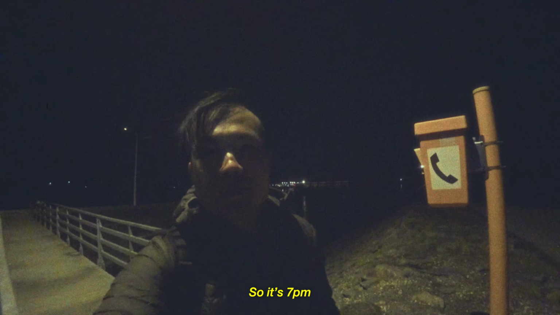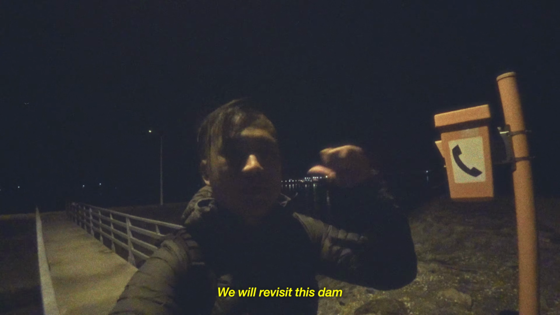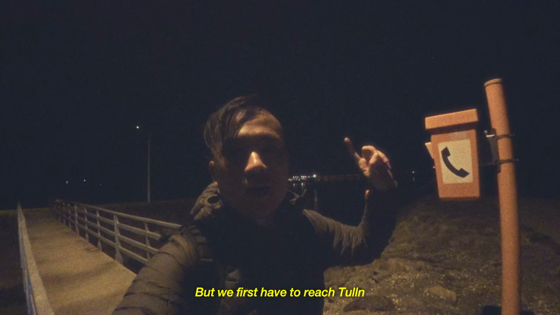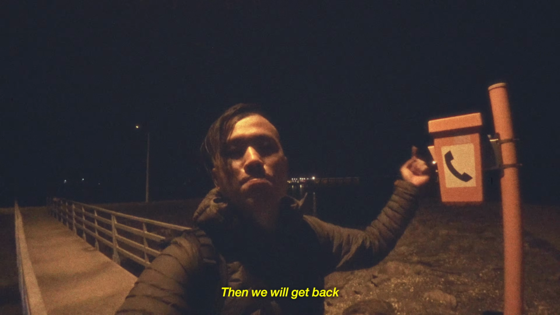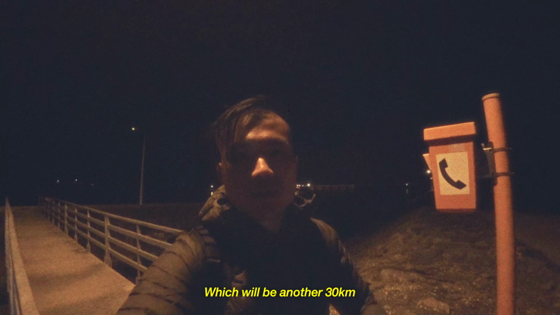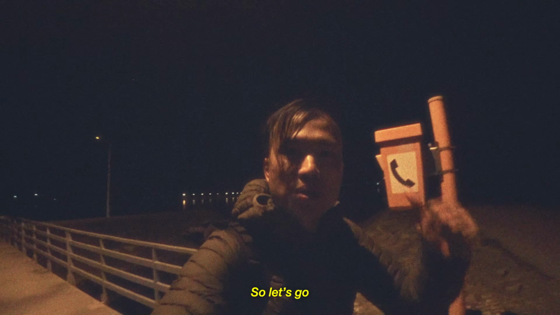So it's 7 p.m. We still have 49 kilometers to go. We will revisit this dam, but we first have to reach Tulln. This is our turning point. Then we will head back to Vienna, which will be another 30 kilometers. Really excited what's laying ahead. So let's go.